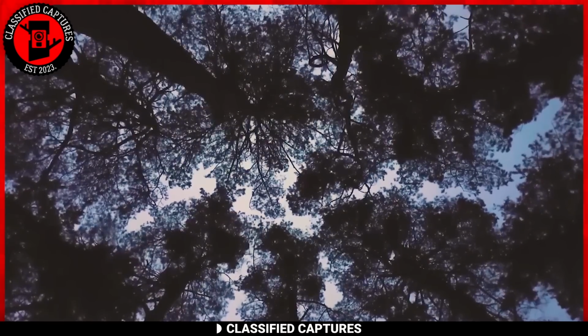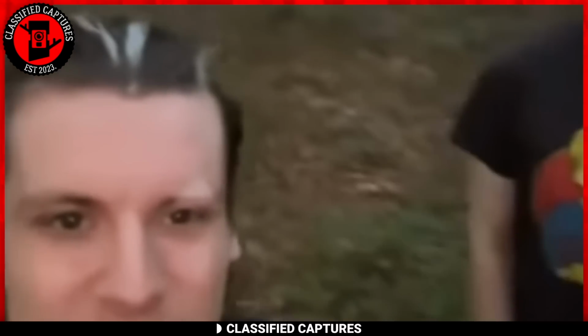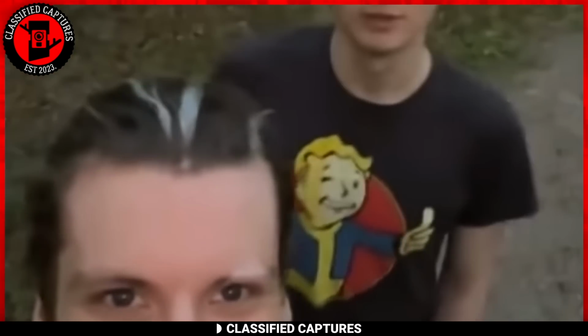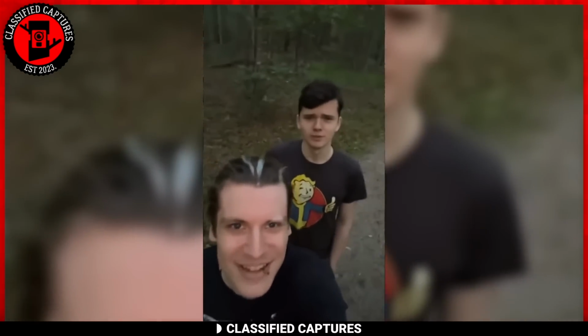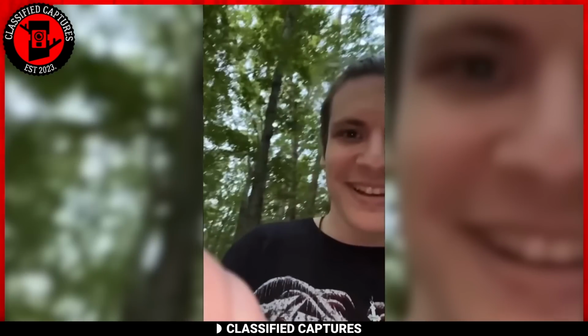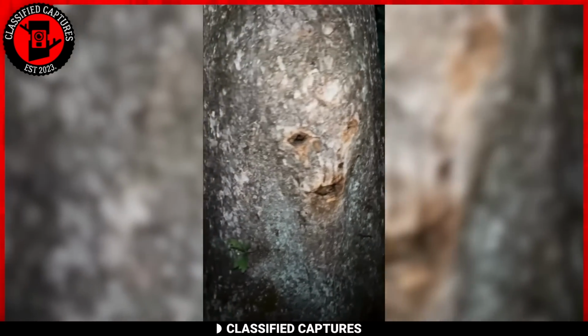Do you think trees can secretly talk like the toys in Toy Story? Well, the next individuals we're featuring seem to think so, even if jovially. The footage starts off with 2 friends leisurely walking through the woods. After introducing themselves, they introduce us to an unusual sight. There, on a tree, is a face.